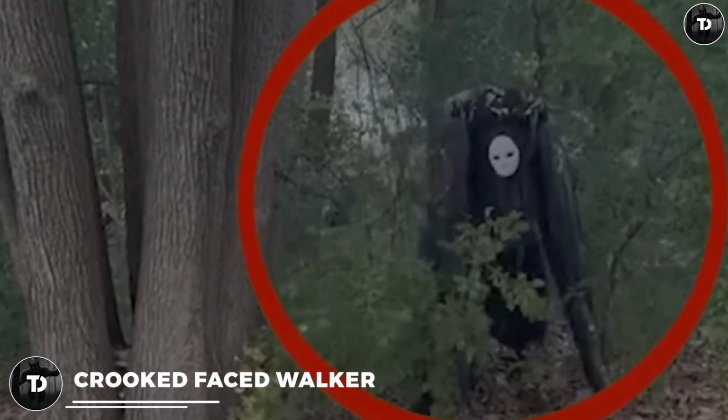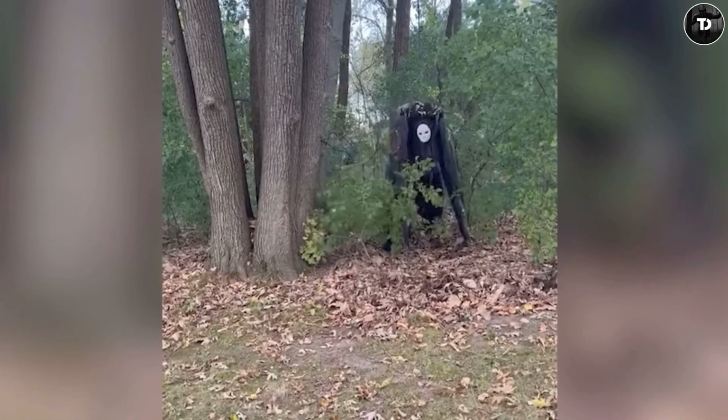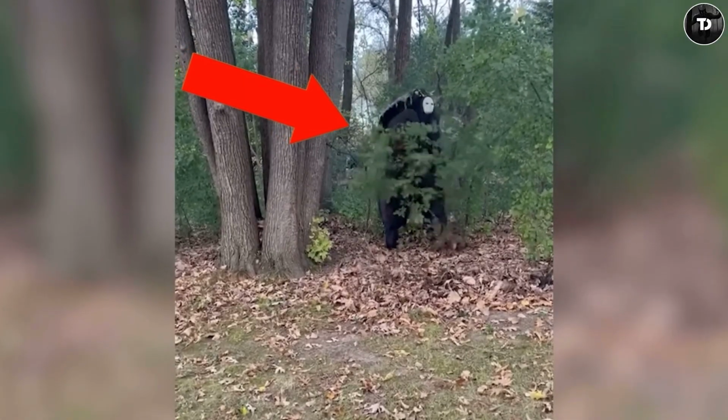Crooked-faced walker. The people who live in a small Wisconsin town saw some strange creature with no proper face roaming around the forest. At first, they were very much terrified by this creature. Some thought that it was a spirit or a ghost. Others said that it is a spirit walker.